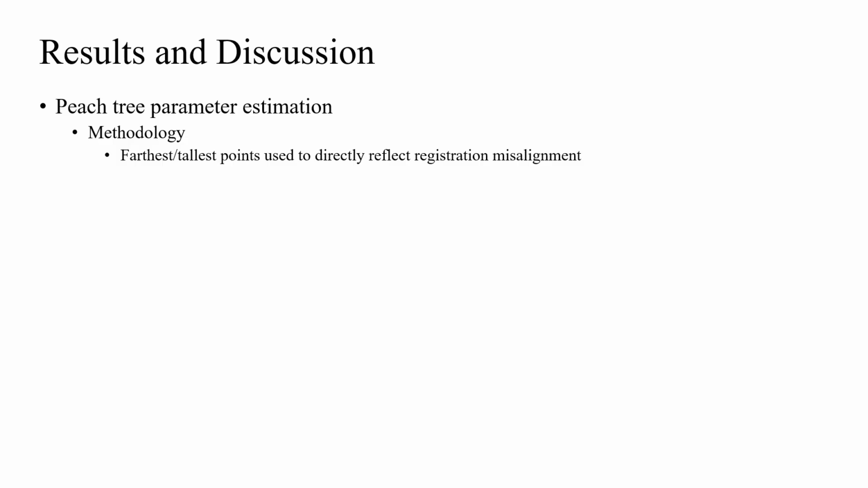For optimal tree parameter estimation, the point cloud percentile method, which was proposed in my very first paper, can be effective in reducing estimation errors.